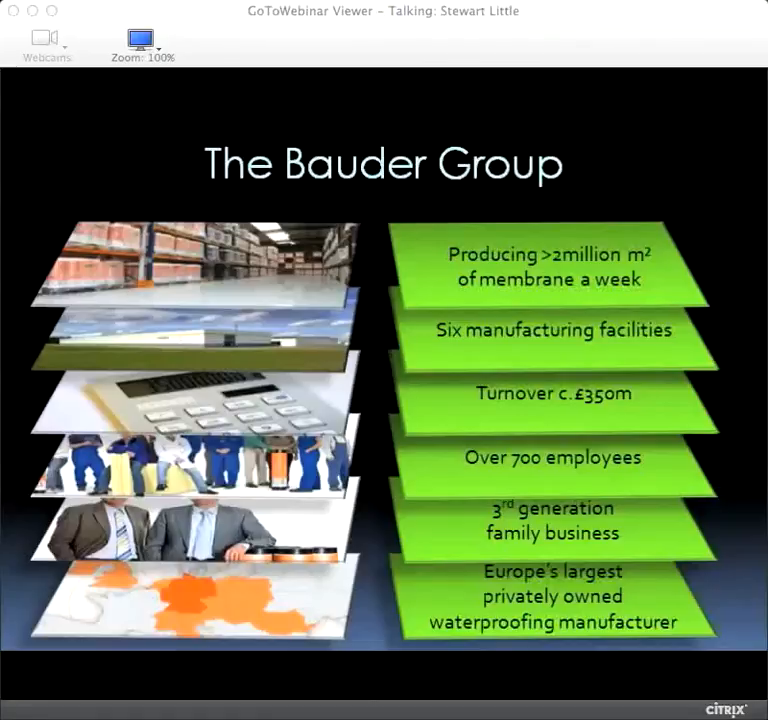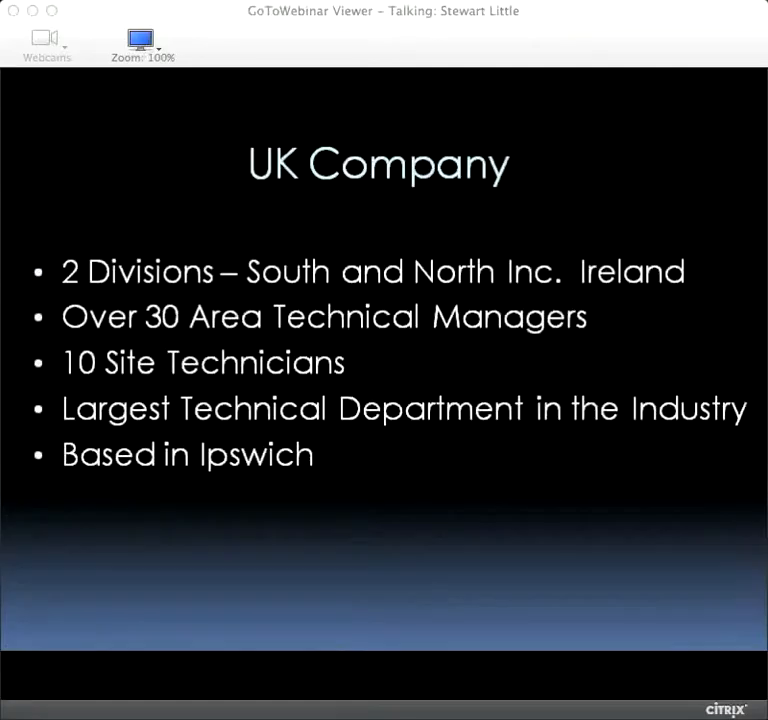Fantastic. Now, unfortunately for John, he doesn't have control of the screen. He's at my mercy for pressing buttons. It's in the hands of a man named after a mouse. Poor man. There's your next slide, John. Right. Okay. Sorry, my screen went blank then for a second.